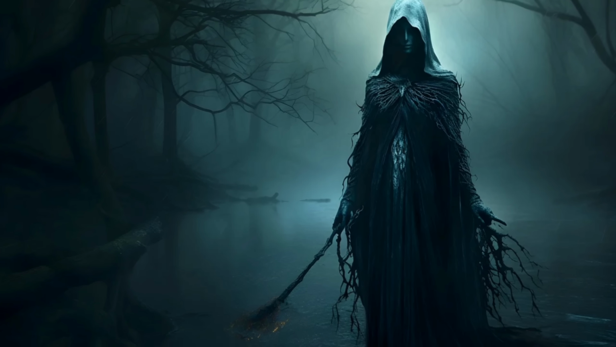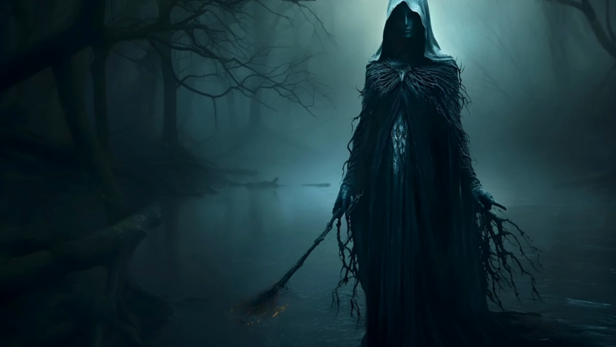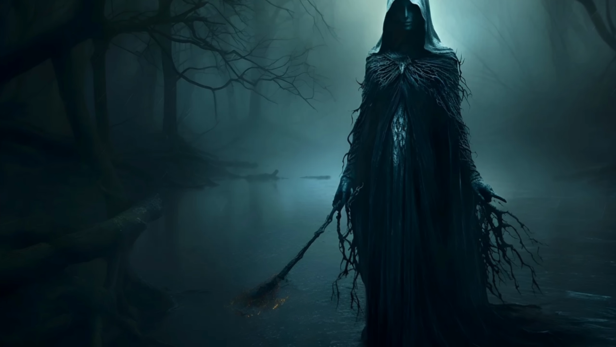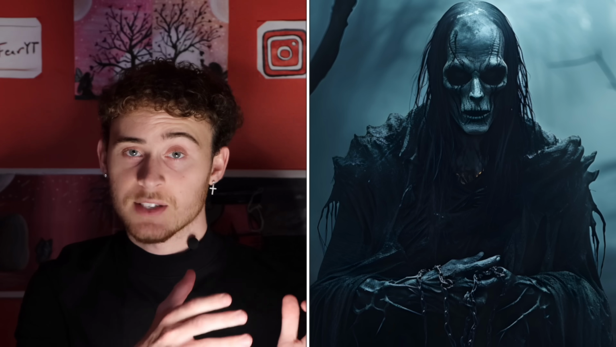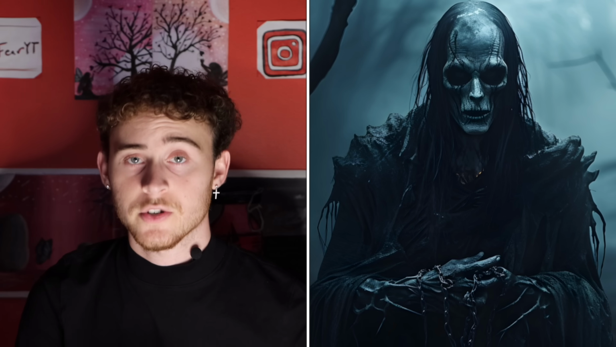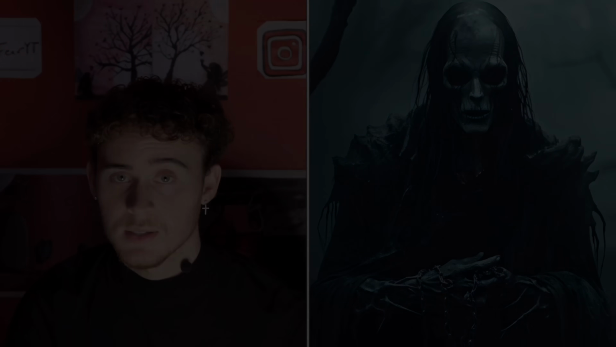And skinwalkers, the shape-shifting spirits that take the forms of wildlife, are known to try to lure people into the woods. So could it even potentially be a skinwalker? Since we can't ever see the creature that's emitting these noises, we can't know for sure. So let me know which theory you believe in the comments.